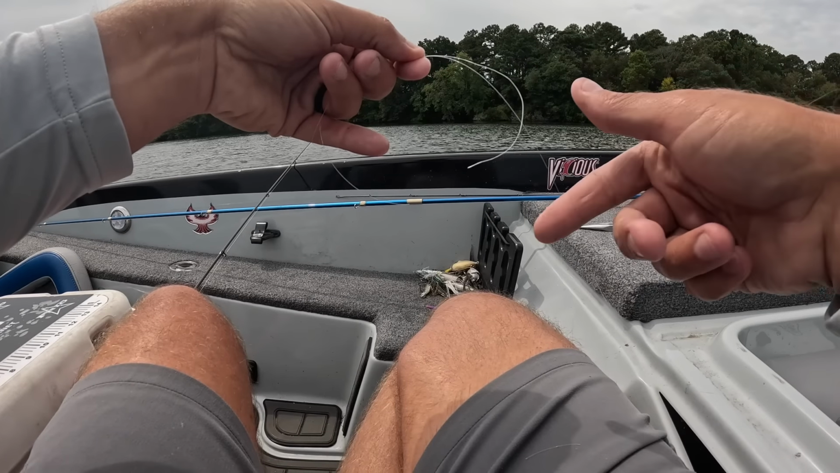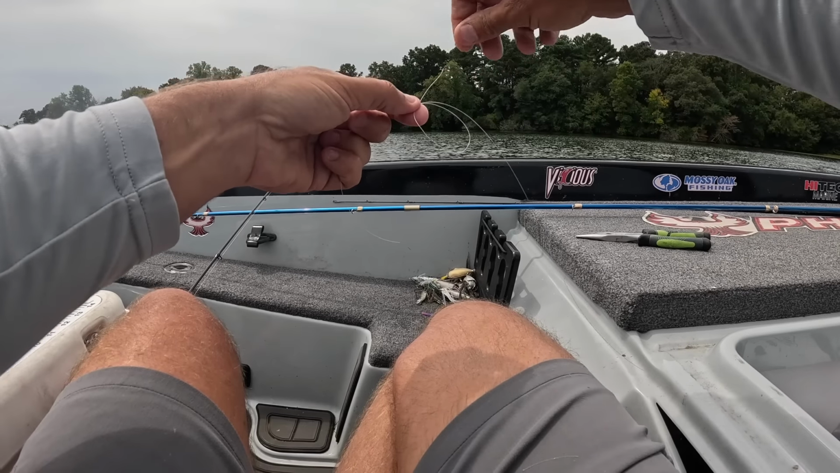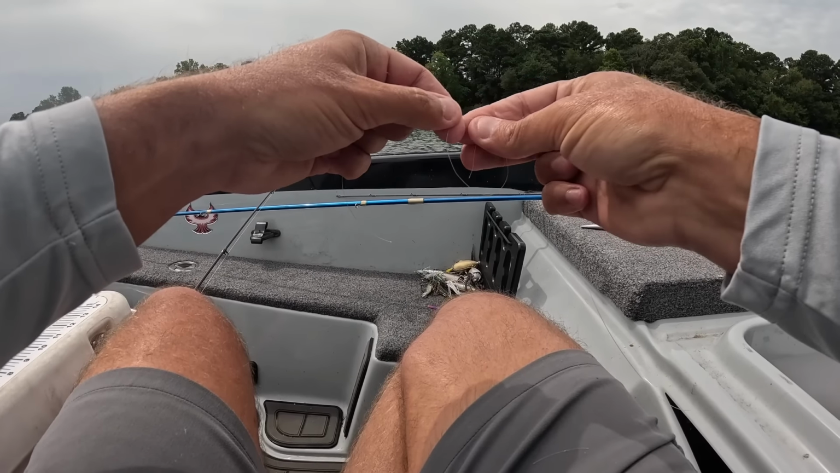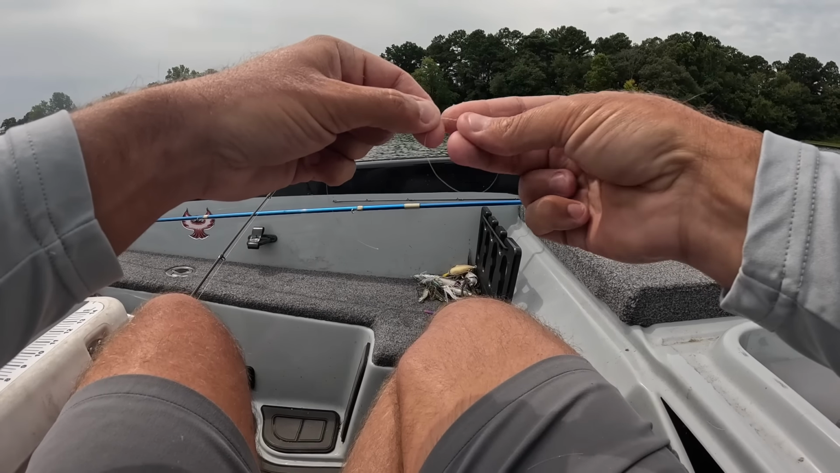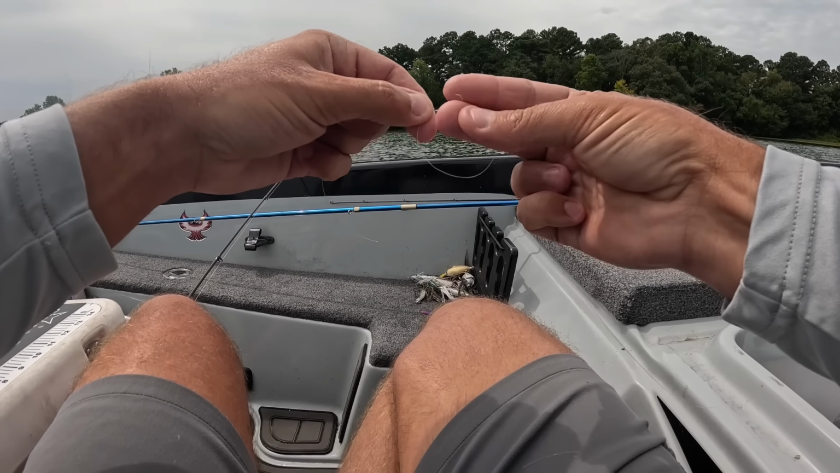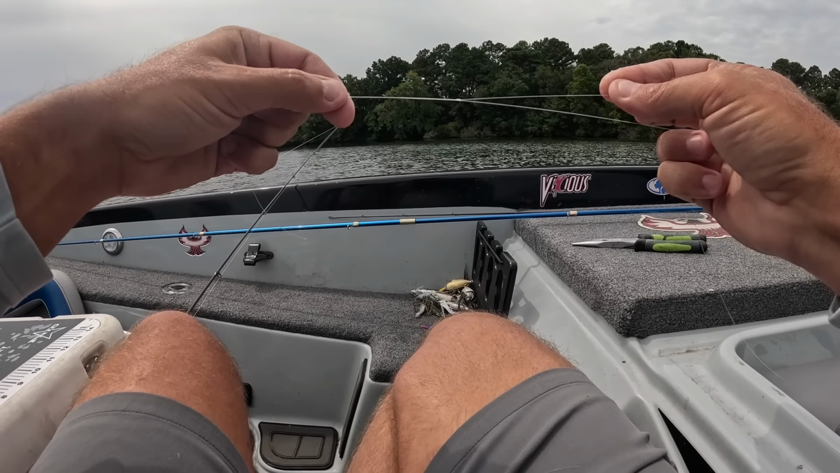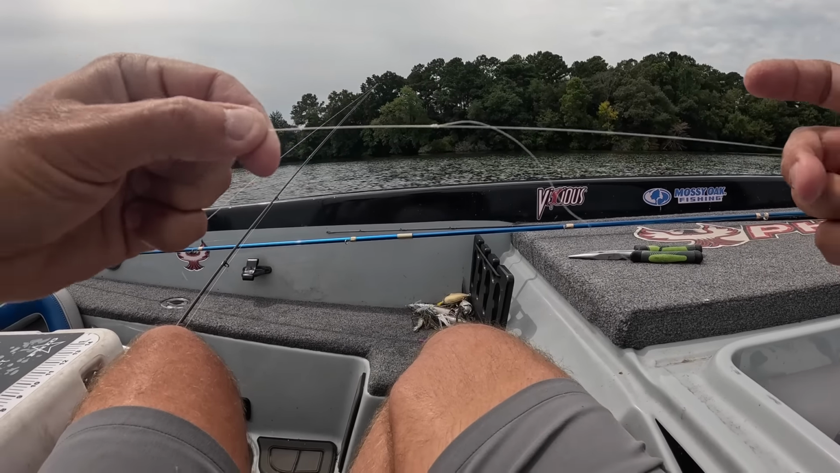Now, what I'm going to do, I'm going to start on the braid side, and I'm going to make a loop right there, just like that, go right over the top of both lines. Y'all see that? Now I'm just going to wrap 1, 2, 3, 4, 5, 6, 7, okay? Pull that tag end and just pull it down snug. Don't pull it down real tight, just pull it down snug. Right there's what you're gonna have, okay?